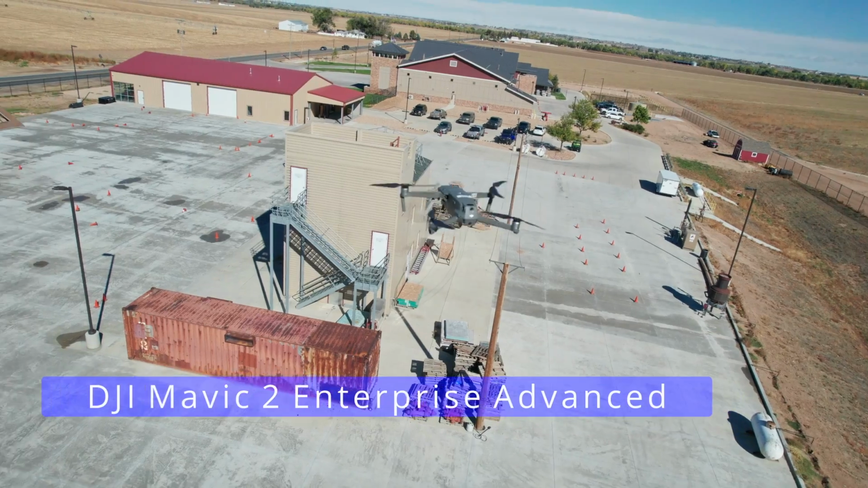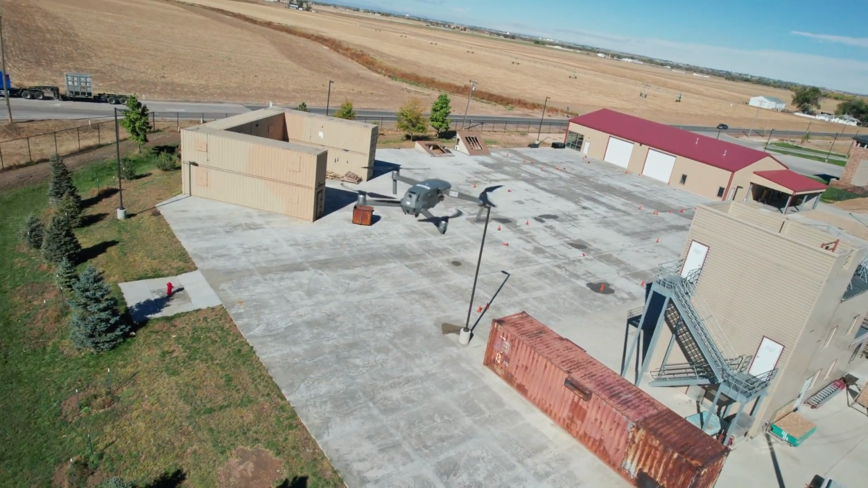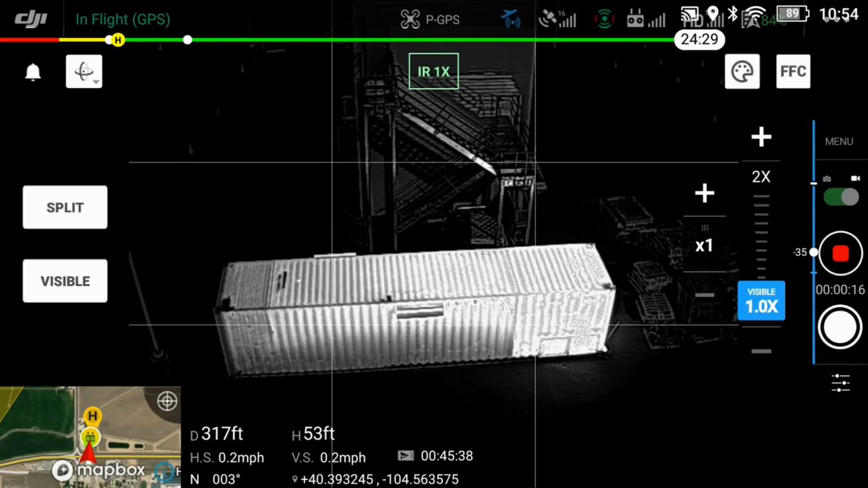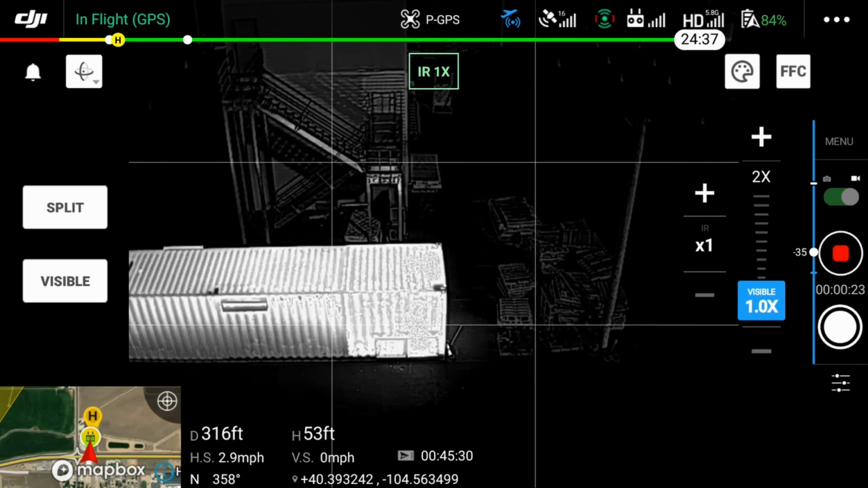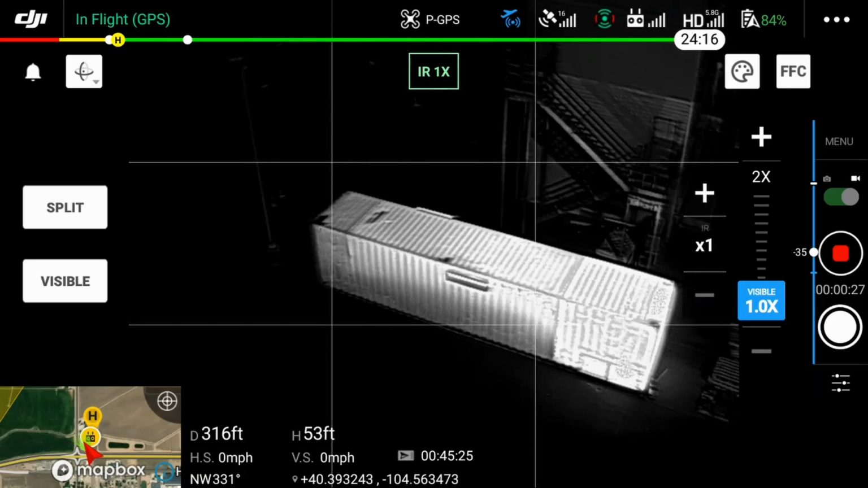The Mavic 2 Enterprise Advanced features a half-inch CMOS sensor shooting at 4K 30 resolution. This will give you better low-light performance and greater clarity. The thermal camera is also 640 by 512 resolution for that exceptional detail in the thermal images.